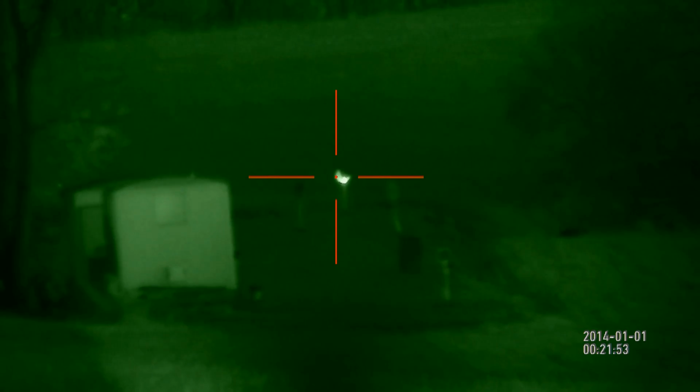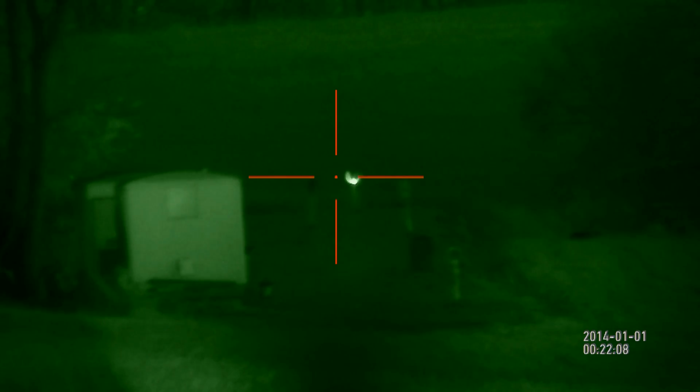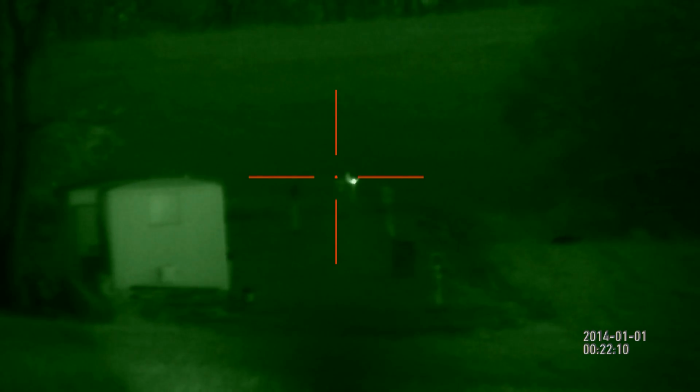Maybe not completely. Huh. I'm going to hit that 150 again. Unfortunately we're out of ammo, and it looks like I need to tighten down my laser because it's shifting a little bit. That's unfortunate. Anyway, we'll pick up with you guys back at the range in the daylight.